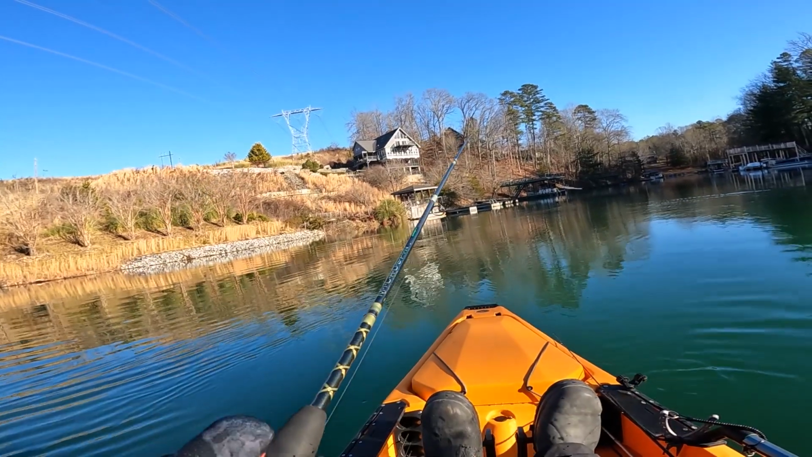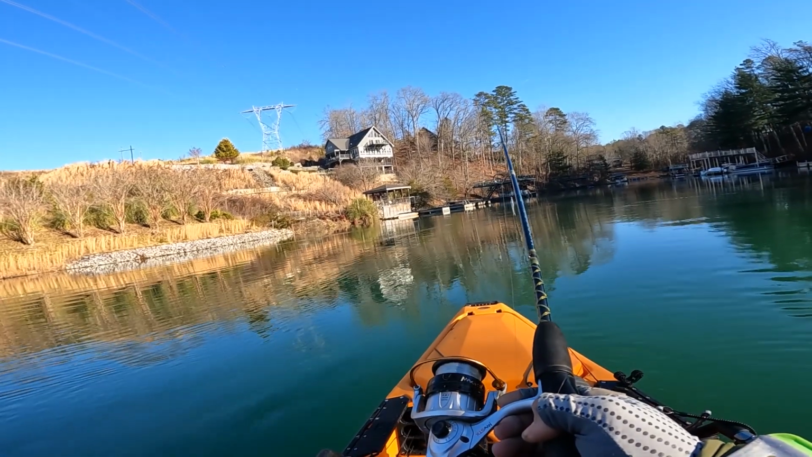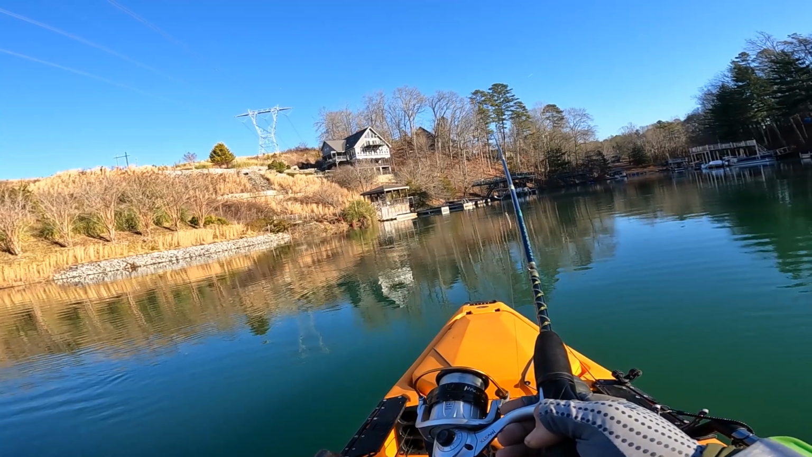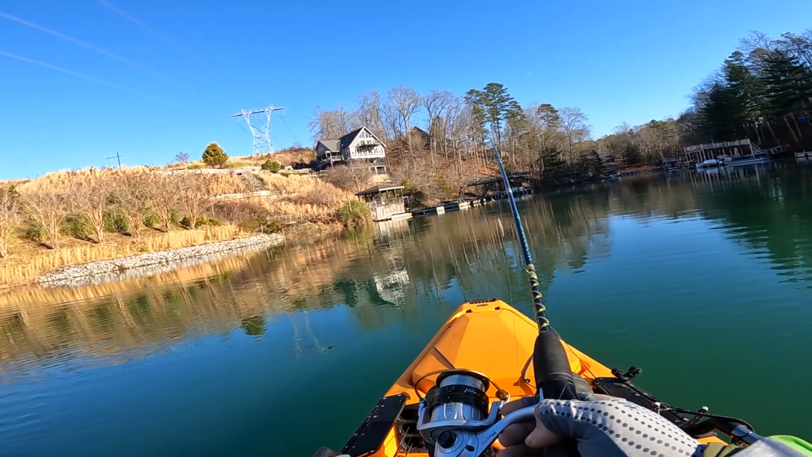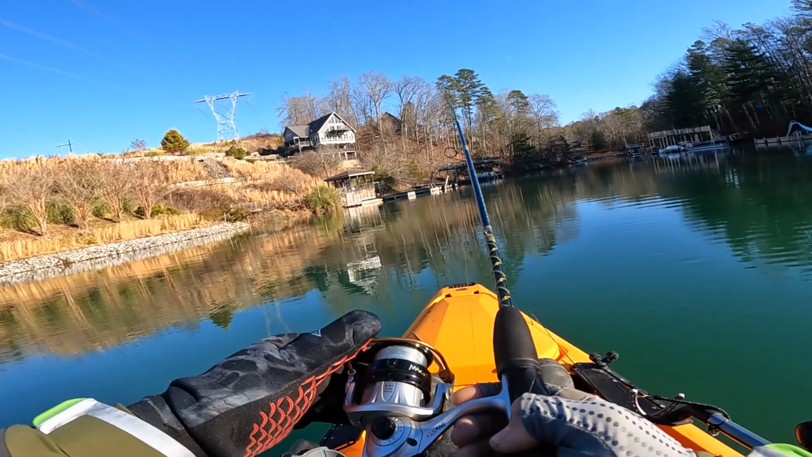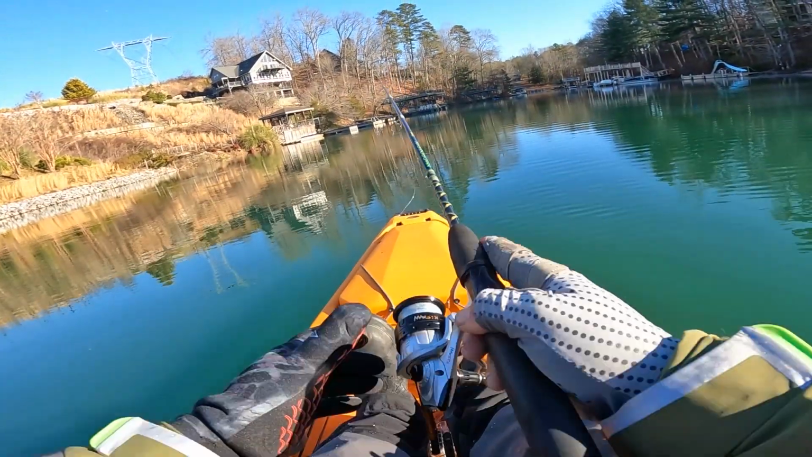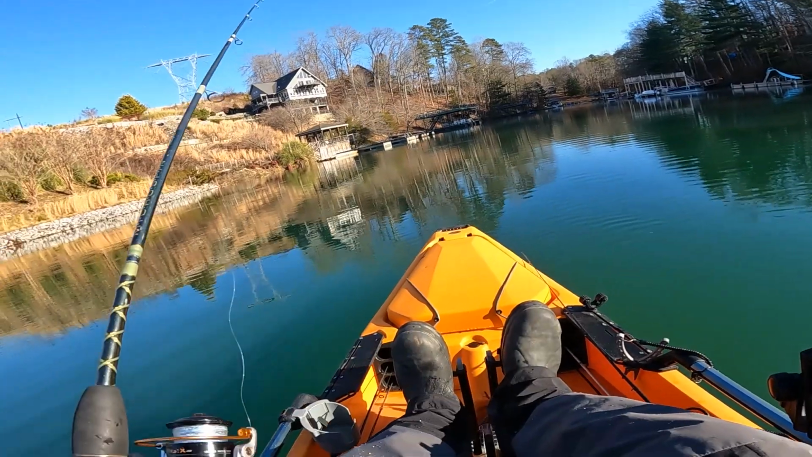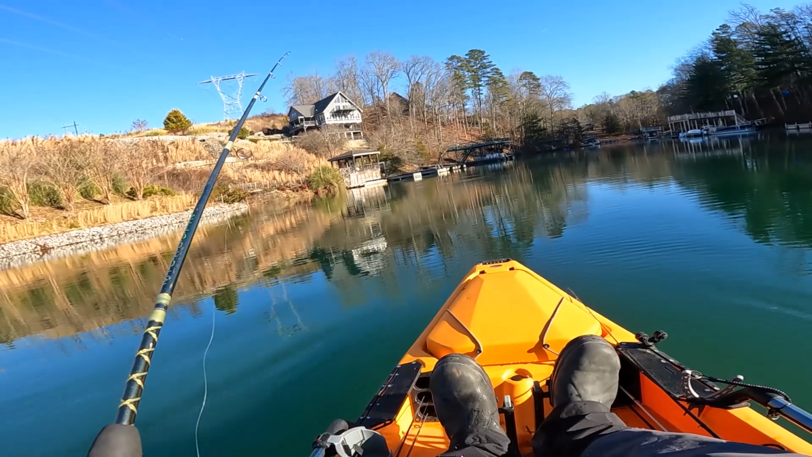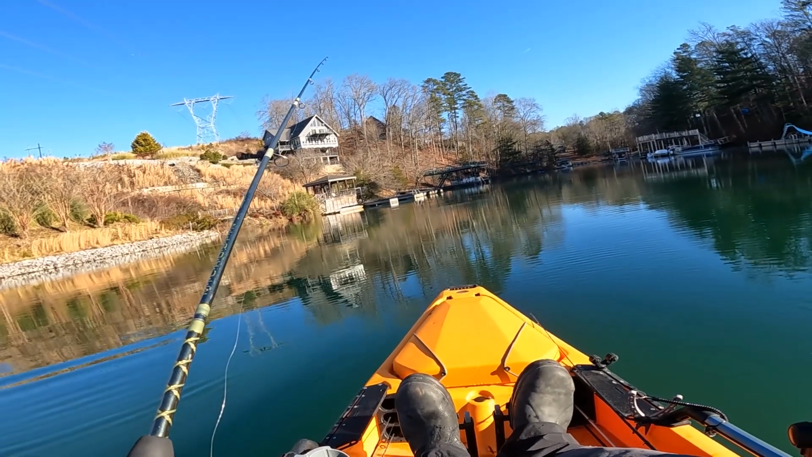Alright, so that big school should be, give our map a second to update. So our nose is pointed right of center. So we're gonna go like this. They're out about 20 feet. We'll back off it. We'll just let that count down.